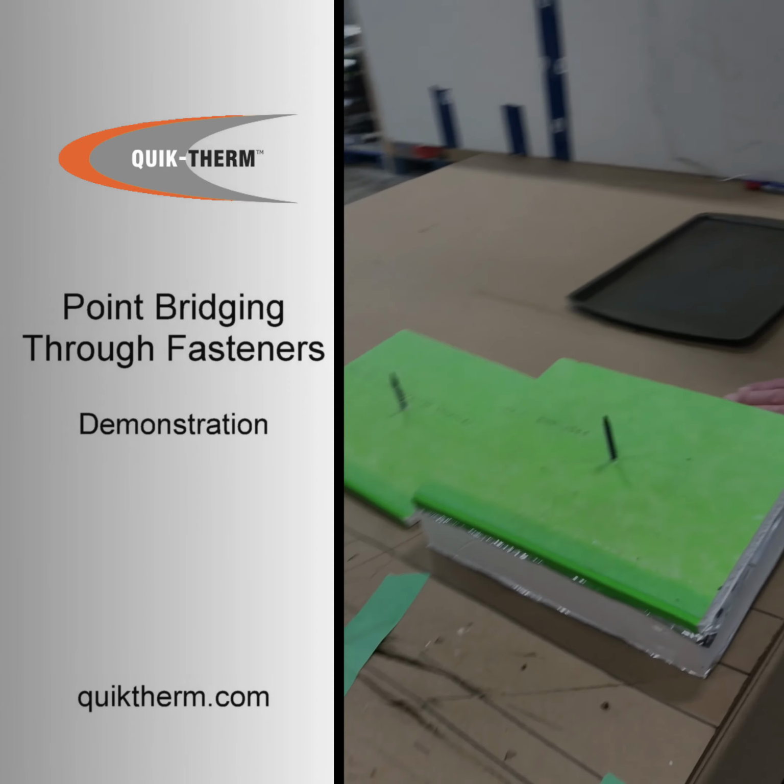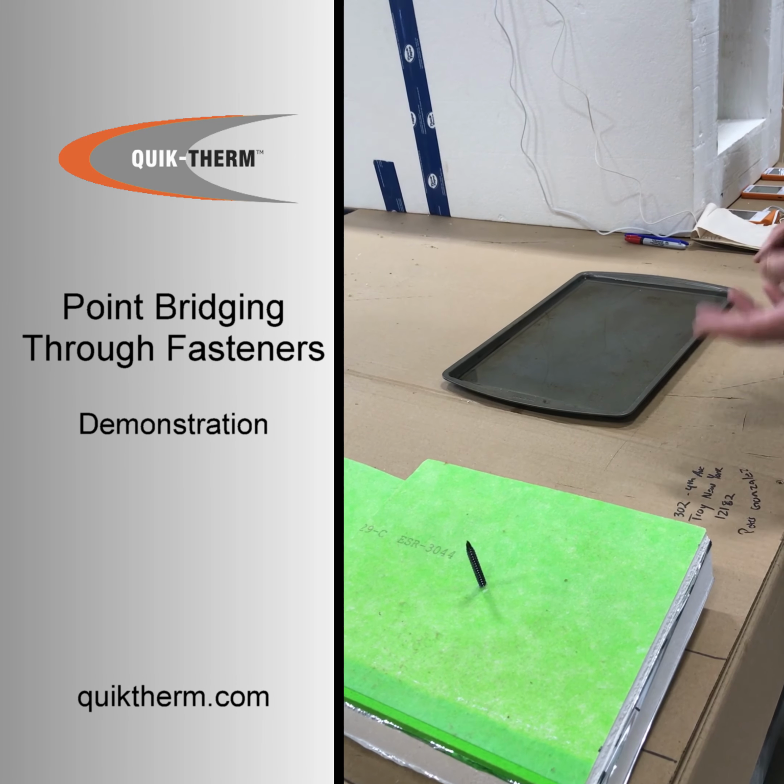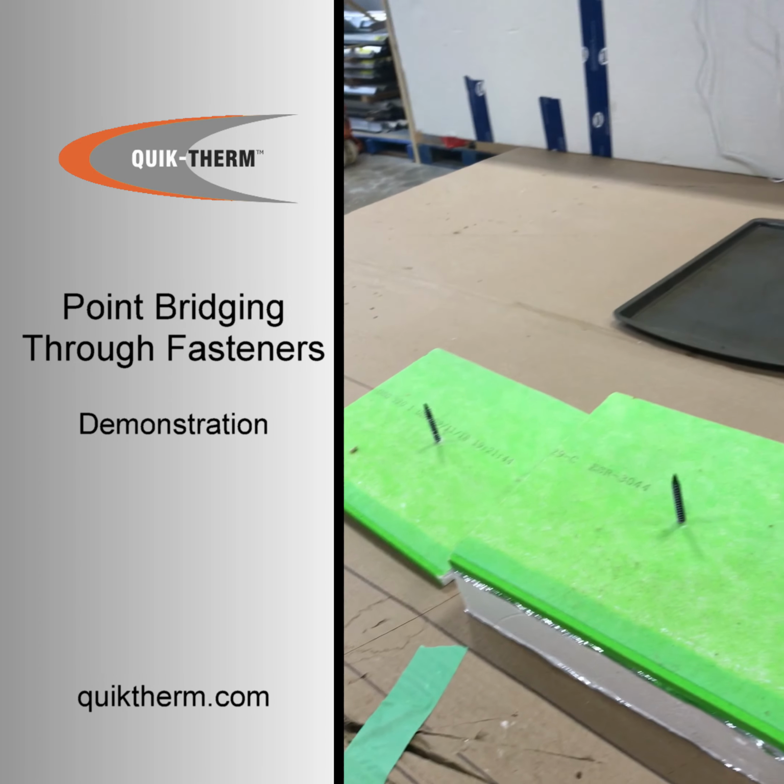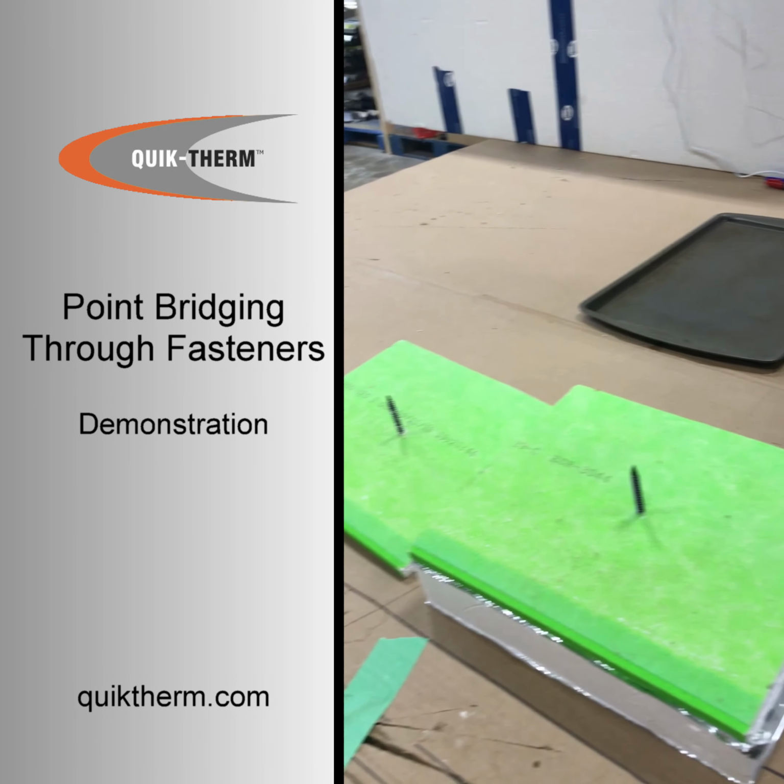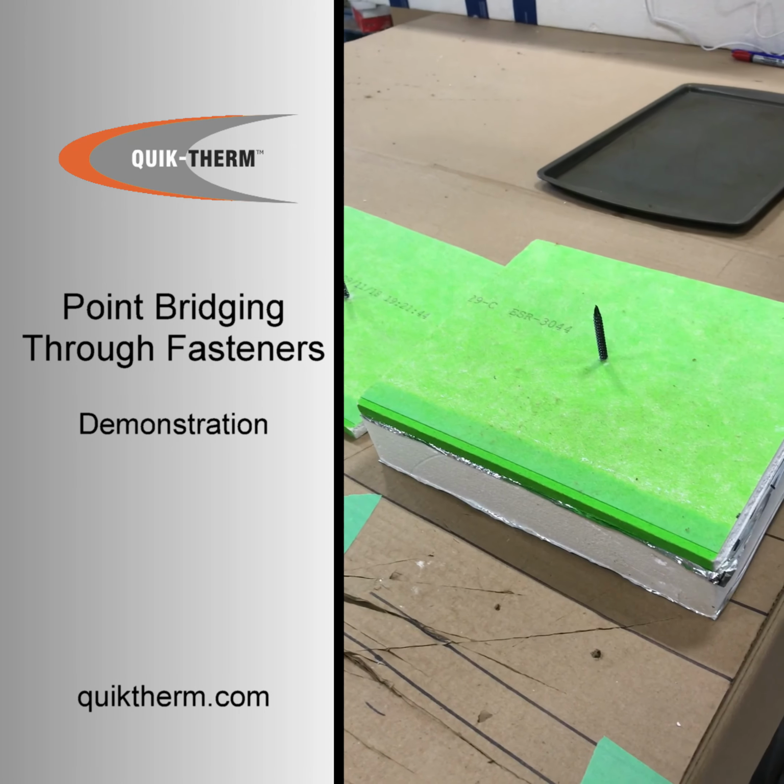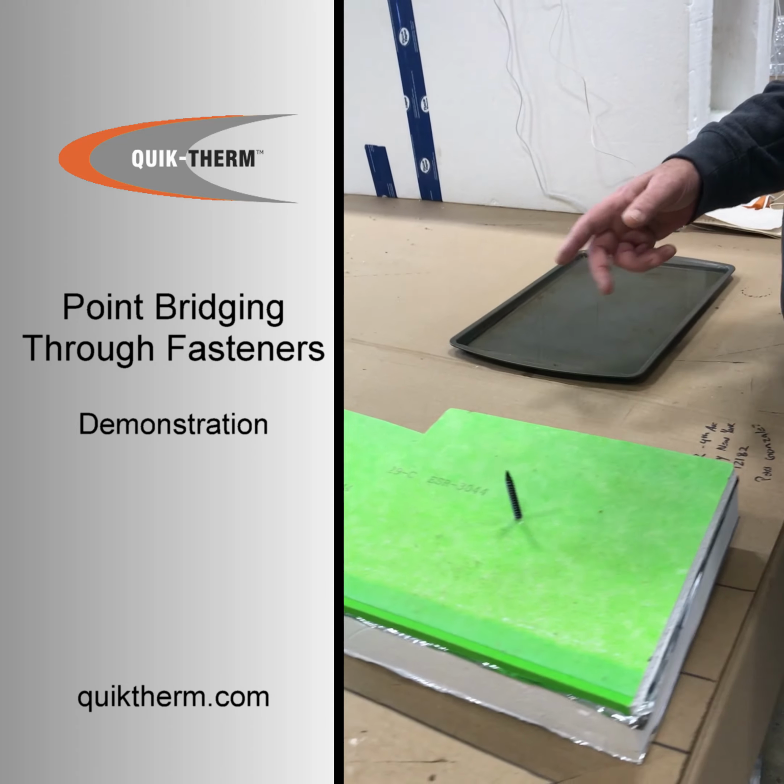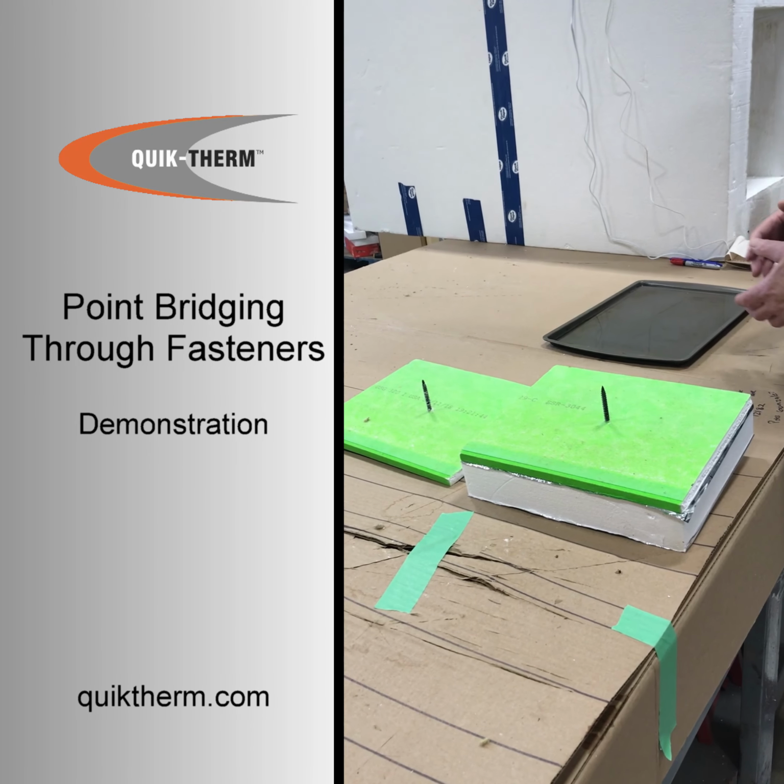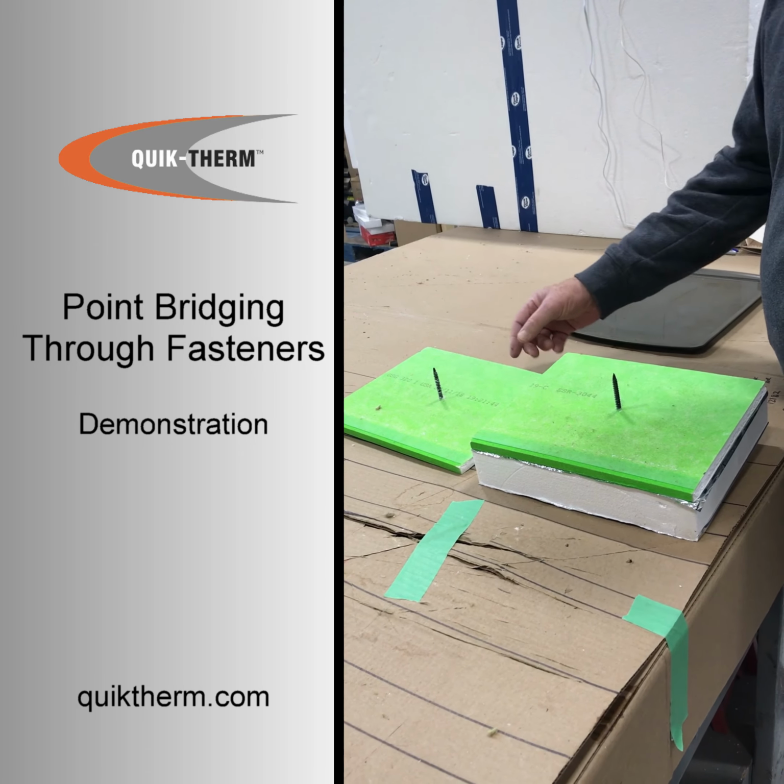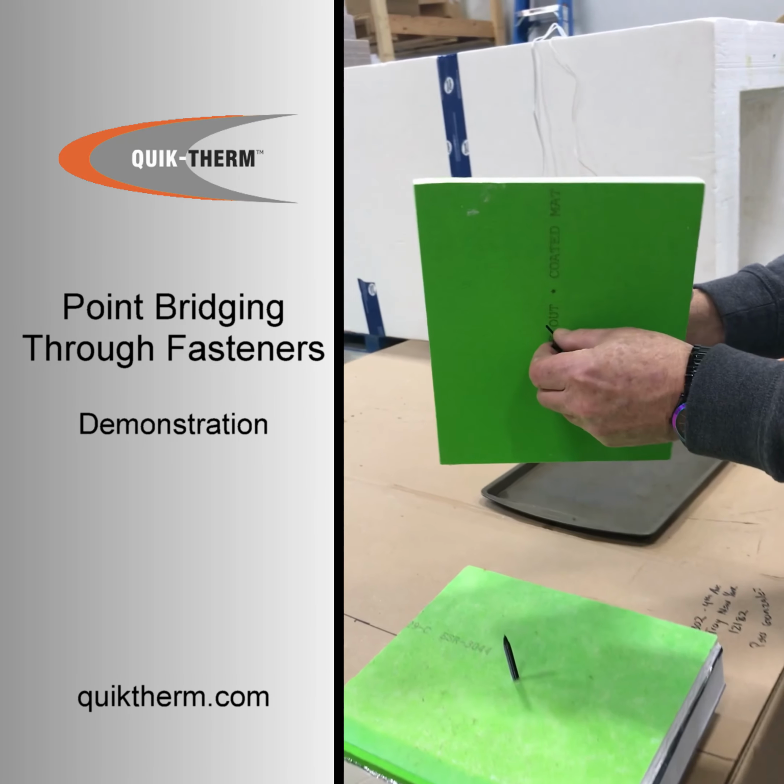For most professionals in the building envelope industry, there's a misconception of the amount of energy lost through what's referred to as point bridging through fasteners, and the negative effect that it has on insulation and wall assemblies. So what we've done here, just to show the significance of fastener point bridging, is we have here drywall.